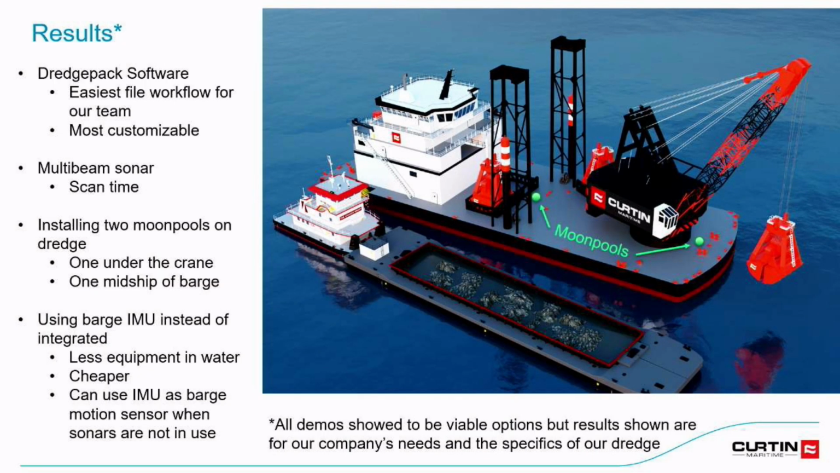So the final results, we ended up going with the Dredge Pack software. It was the easiest file workflow for our team. Using channel files, we don't have to create different channel files for the other softwares. We're not doing double work because we're already using channel files in our volume calculations in HYPACK Office. The color files were more customizable, and the geodesy was a lot easier setup. So it was everything that we were already used to, and didn't have to do the double work of using a different software.